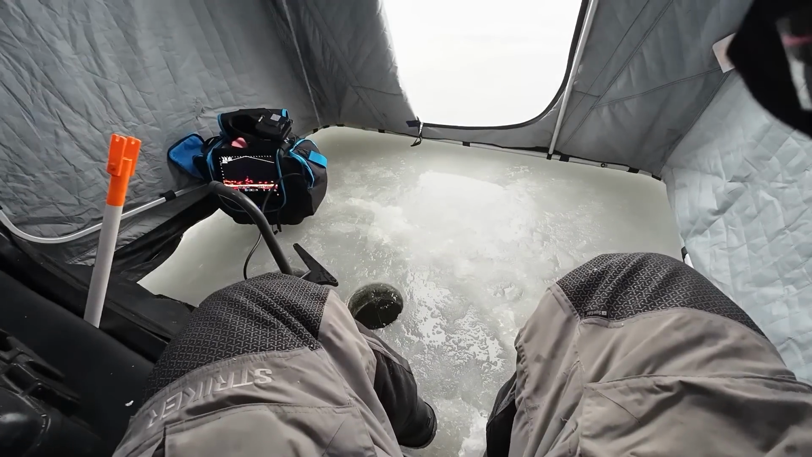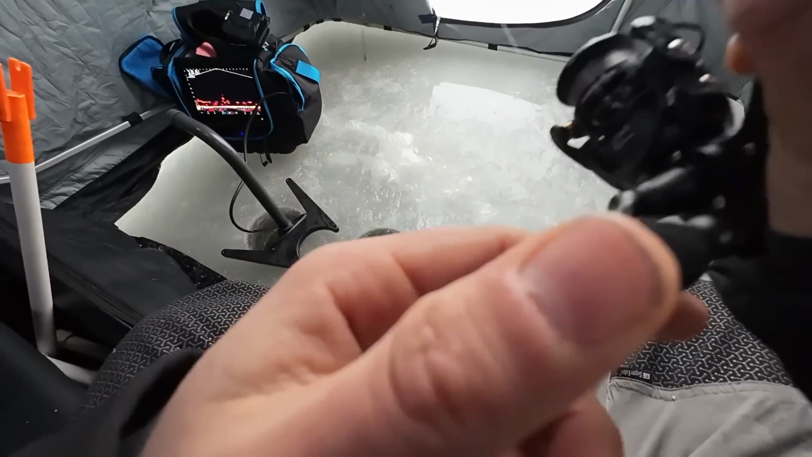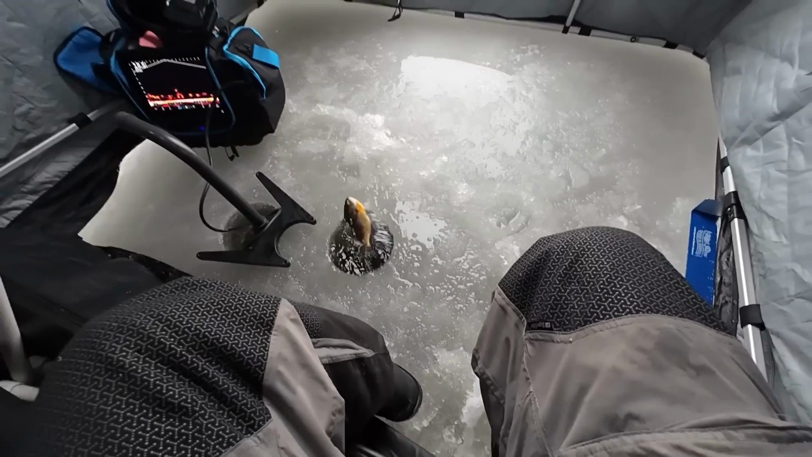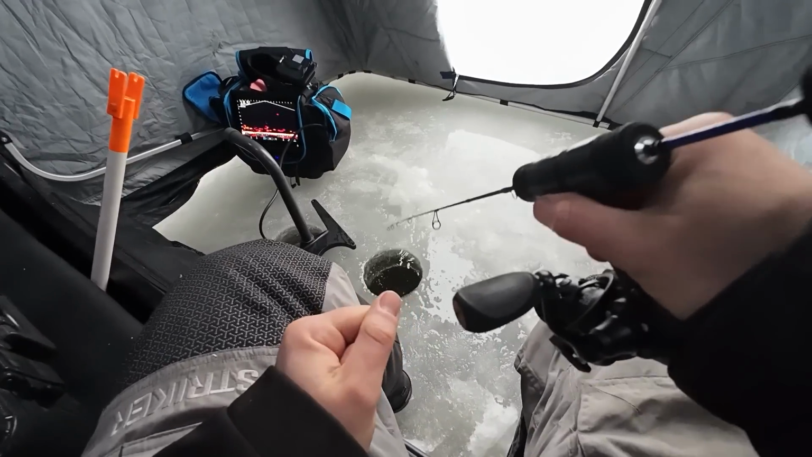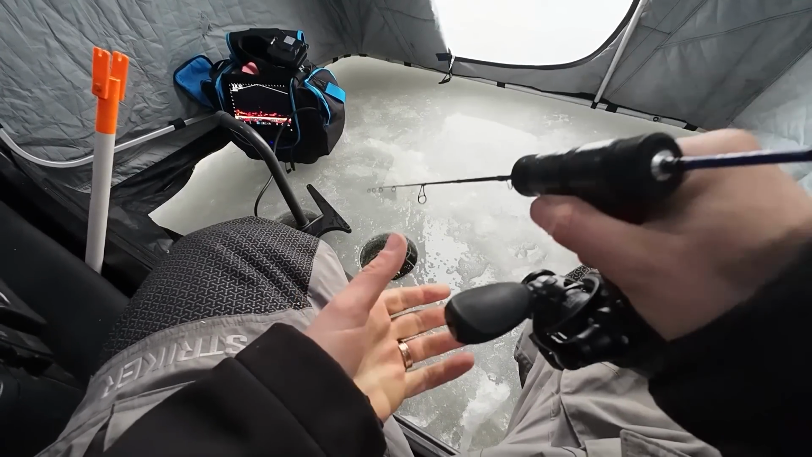Got him. I got him. This was one of the big ones. What is this? Not a big one. But still, 8-incher, 7.5s. Okay, let's go back down. You guys, look at all these fish. Holy smokes. Right back down to his friends saying, hey guys, that was wild.